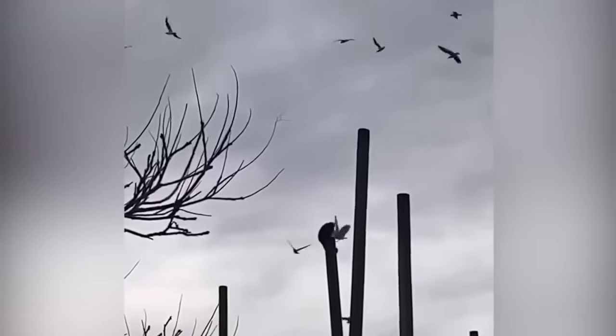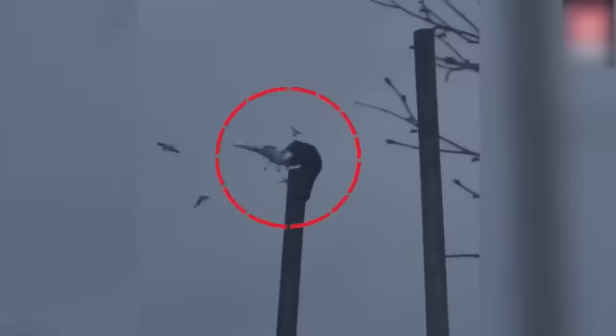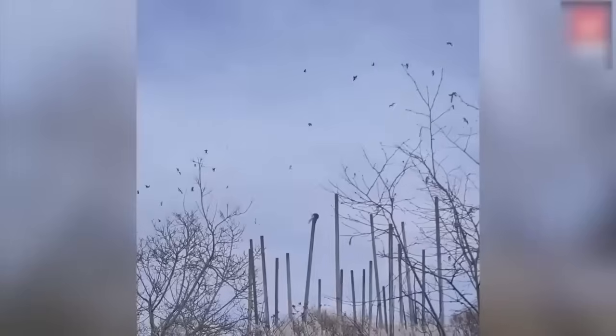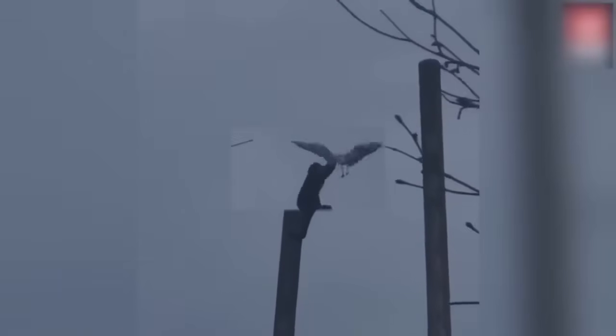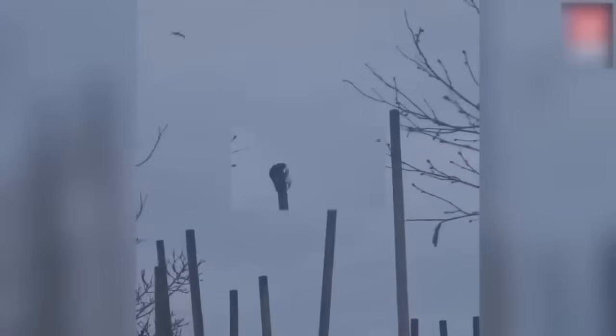Upon capturing one of them, it started bashing the seagull aggressively on the pole, presenting its incredible strength, and started eating minutes later. As it was able to climb tall, narrow poles easily, many speculated that it could be a gorilla, but honestly, it seems like a really hungry Bigfoot.